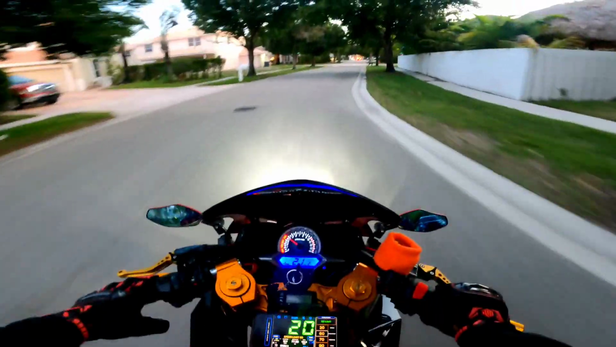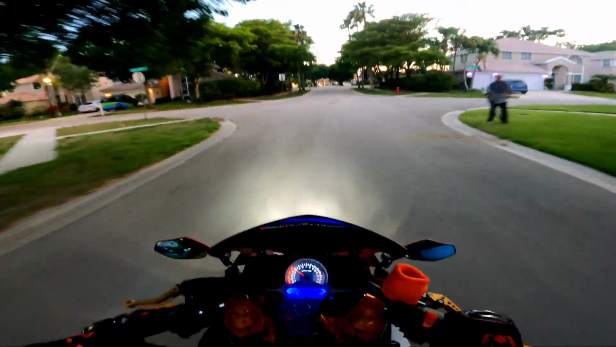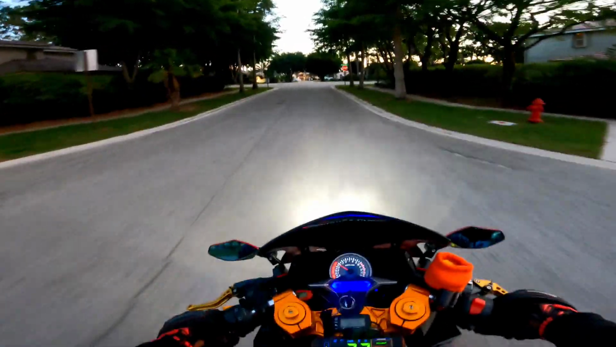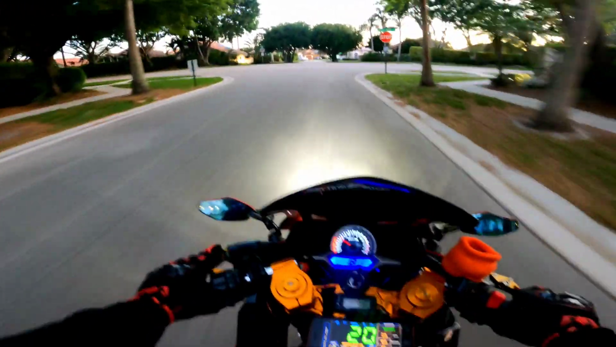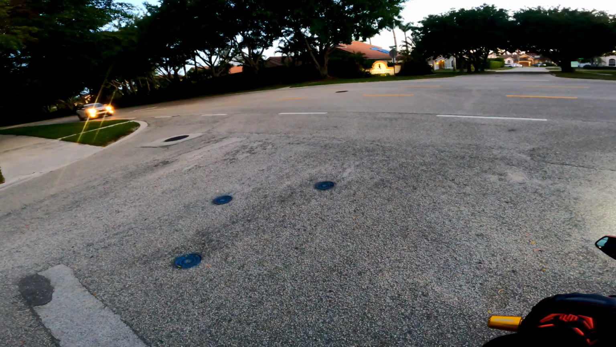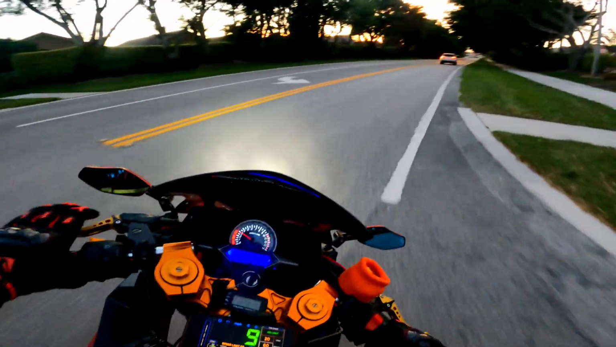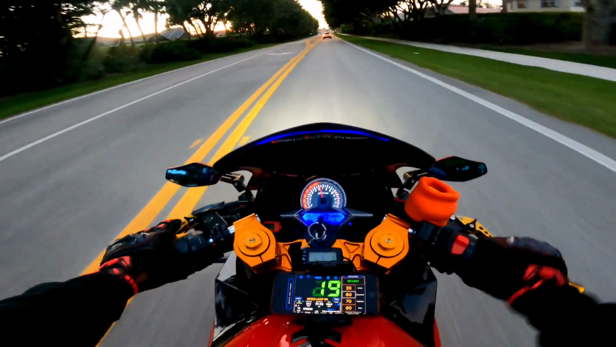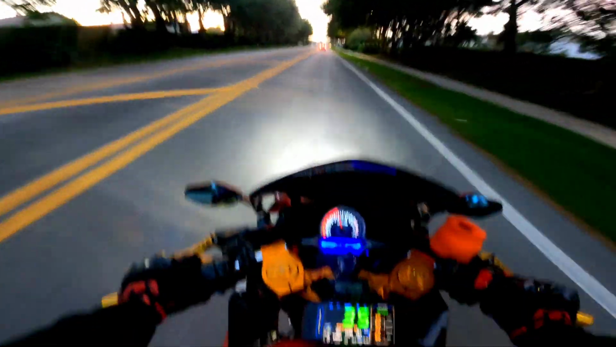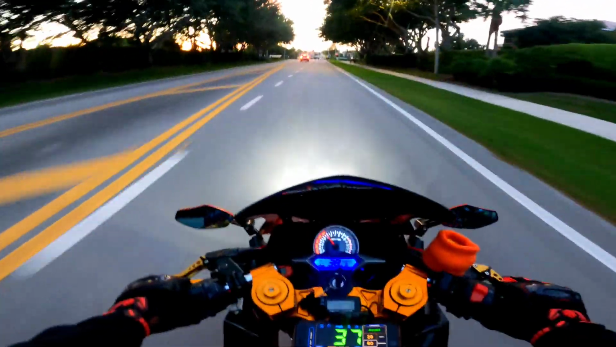But yeah, taking a nice ride with my 250. I can appreciate riding this 223cc. Let's go this way, you know. Oh man, this thing still feels so smooth.